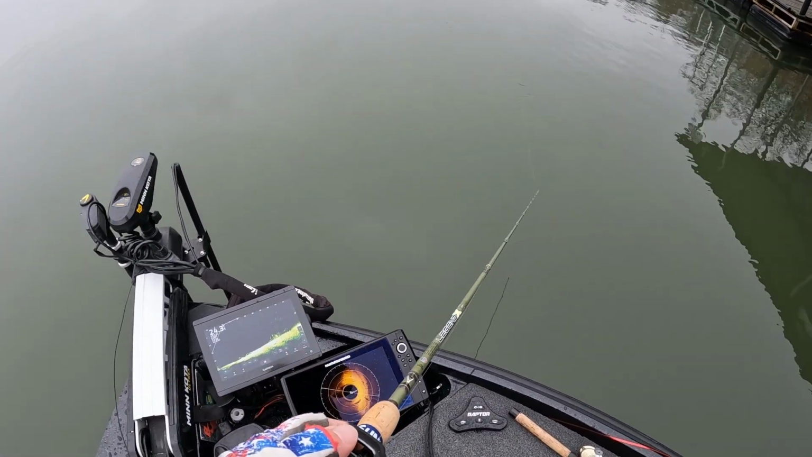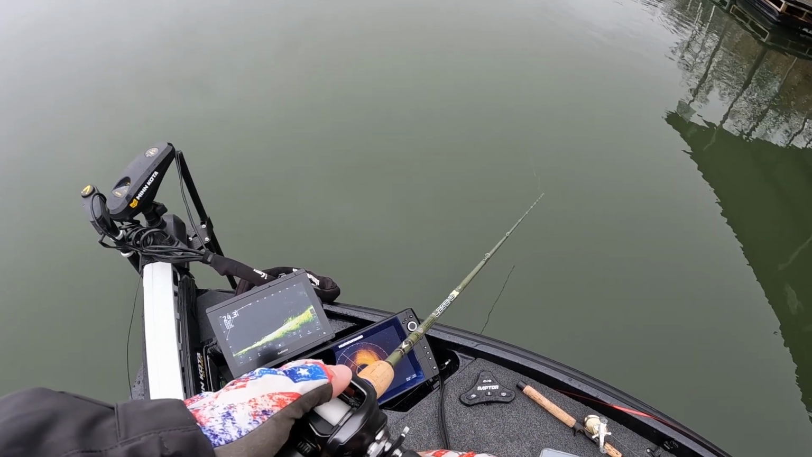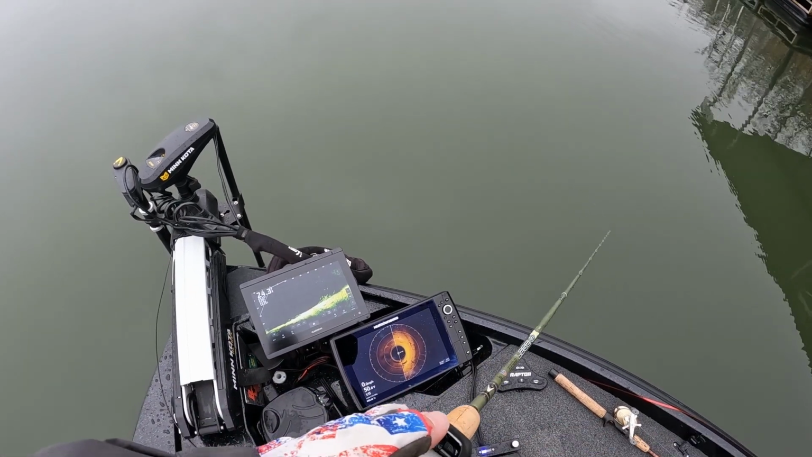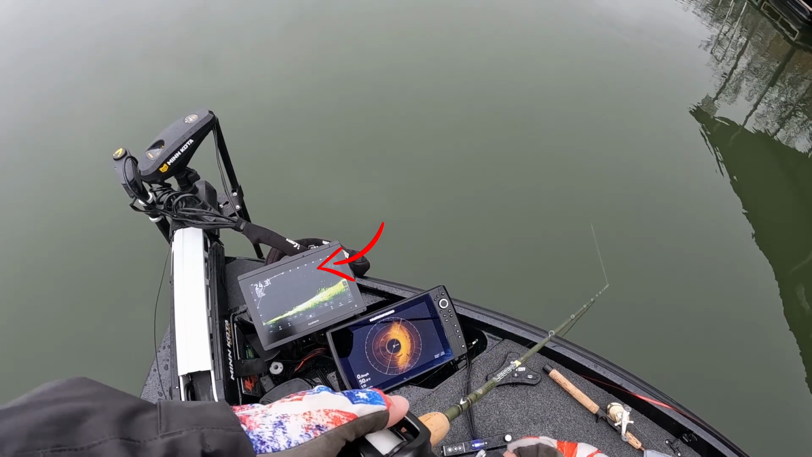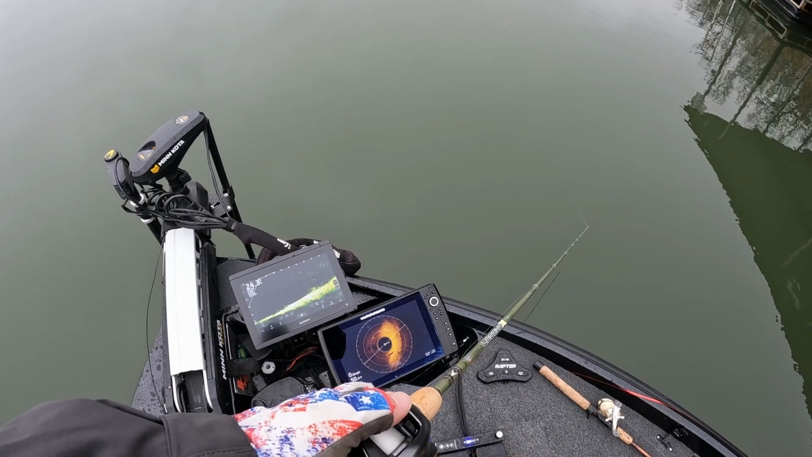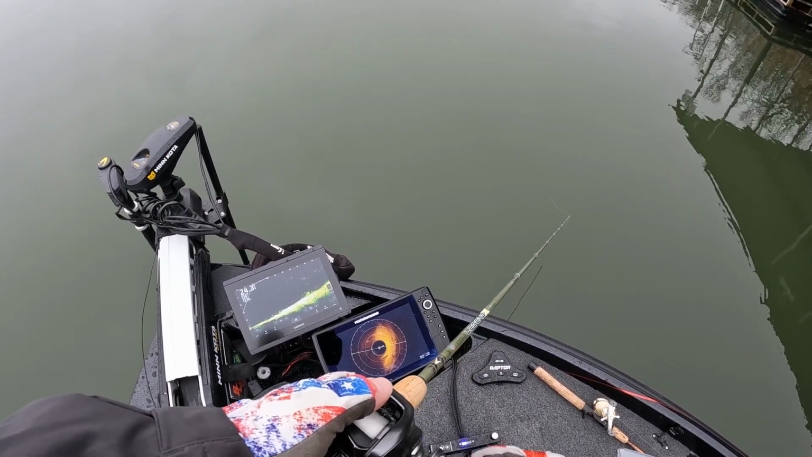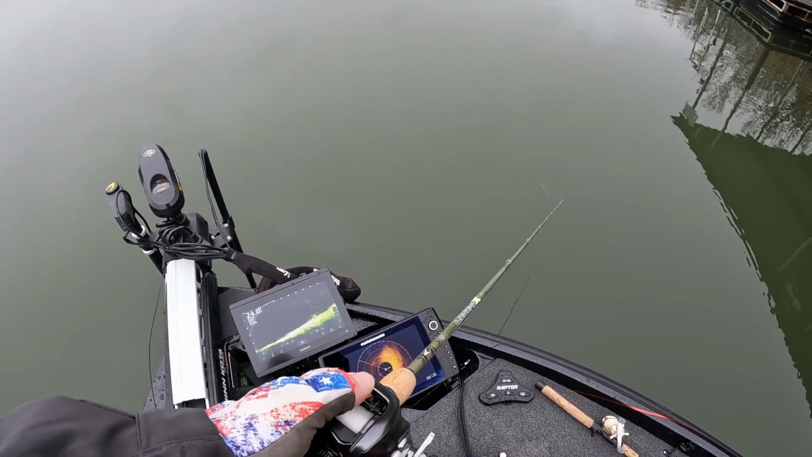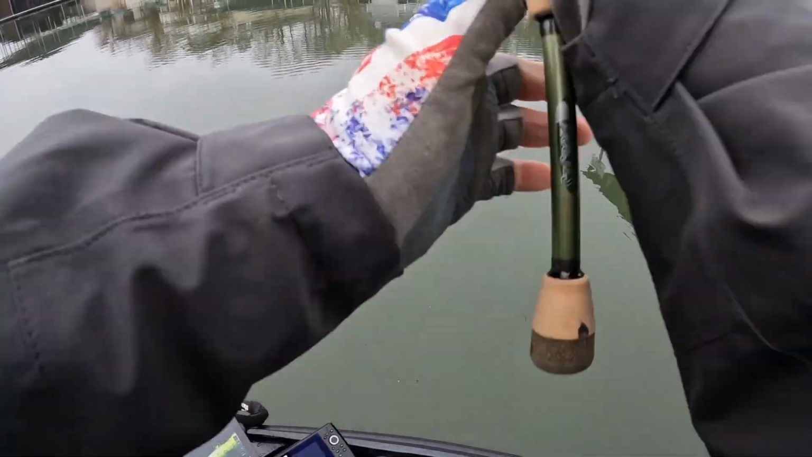Okay, there's my jerkbait at 30 feet out. It's about 28 feet out now. It's 25 feet out. Try and get it by the brush pile though.